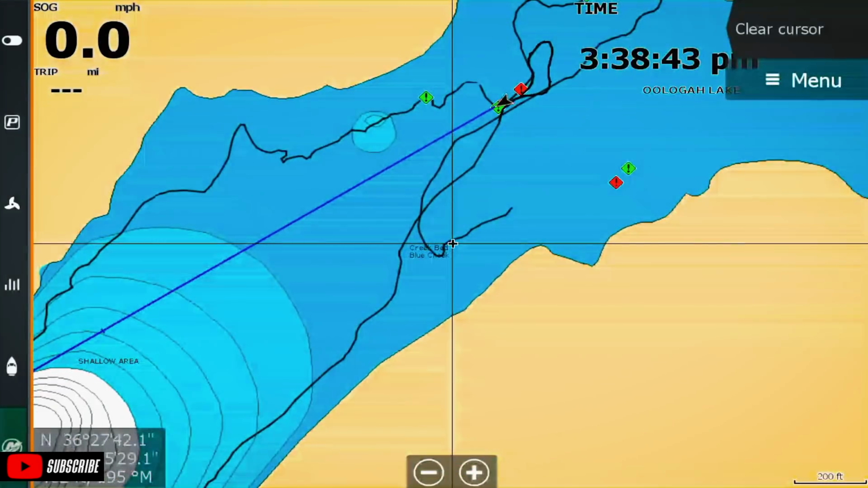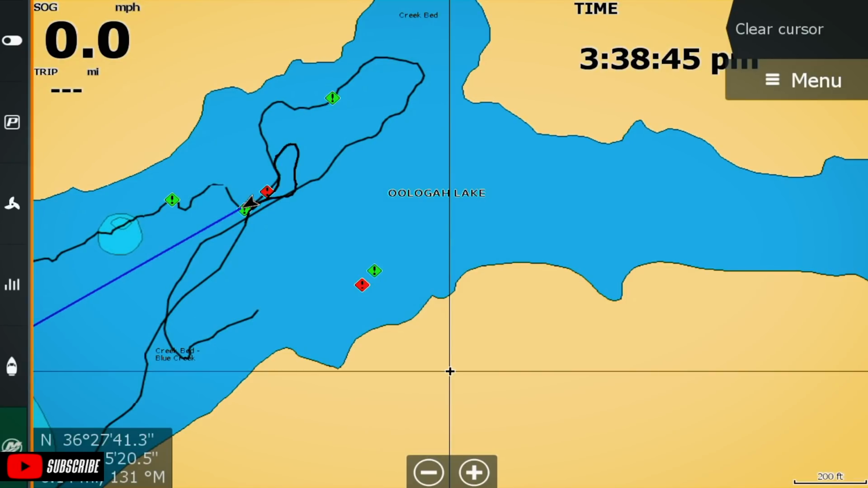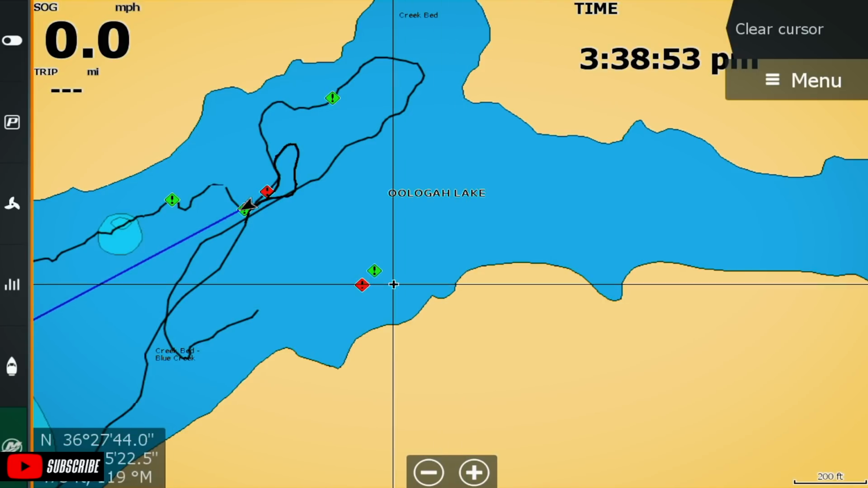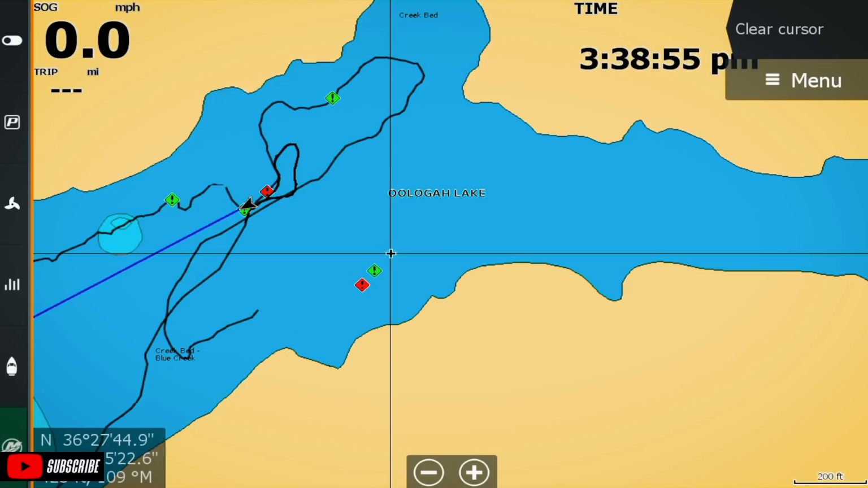If you remember, I idled all the way back in the back of this pocket, back in here, and that is where all those shad were. And so I started fishing my way out, and boom, there was my first 3-pounder right there. That would have been fish number 1.